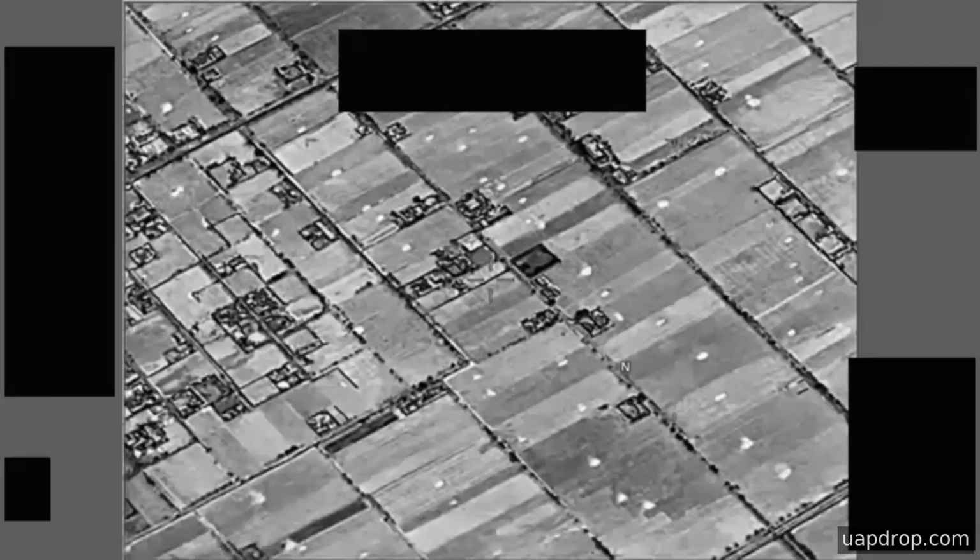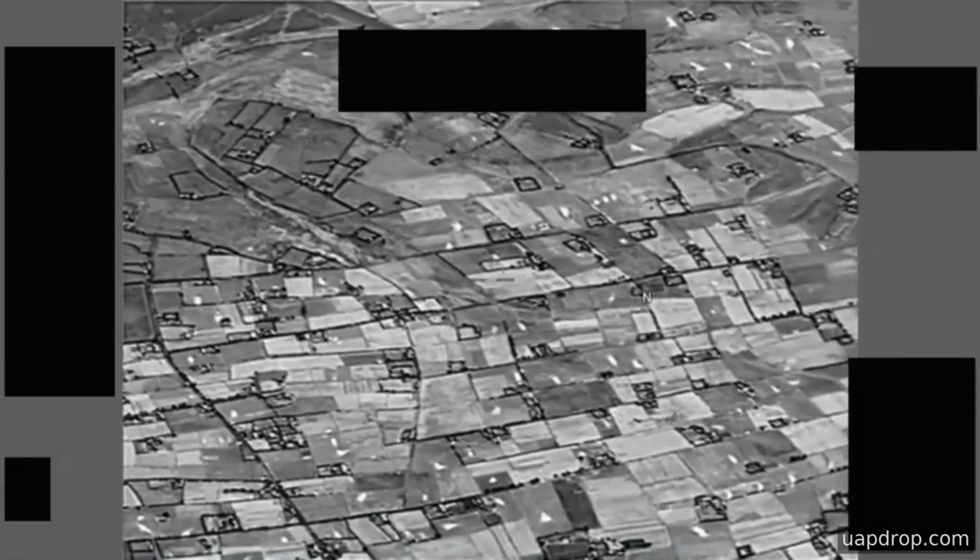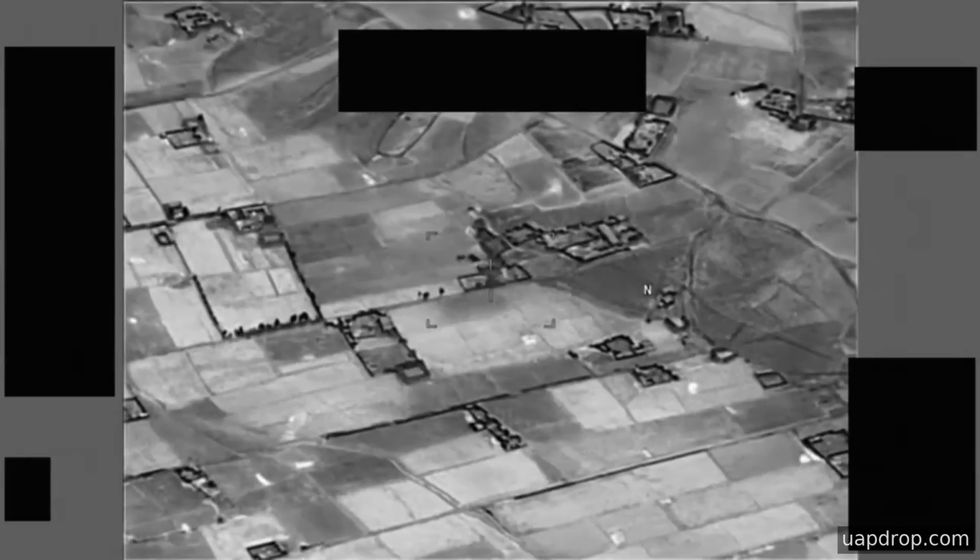From an analytic perspective, the clip is notable for how an automated or operator-guided sensor tracked a small contrast feature through multiple camera moves, and for how little additional corroborating data accompanies the recording. In plain terms, the video documents that a thermal anomaly was observed and followed by the sensor, but it does not itself explain the cause. If you are studying UAP reporting, this is the sort of case where the observation is recorded cleanly by a single sensor, but additional sources would be required to reach a confident explanation.